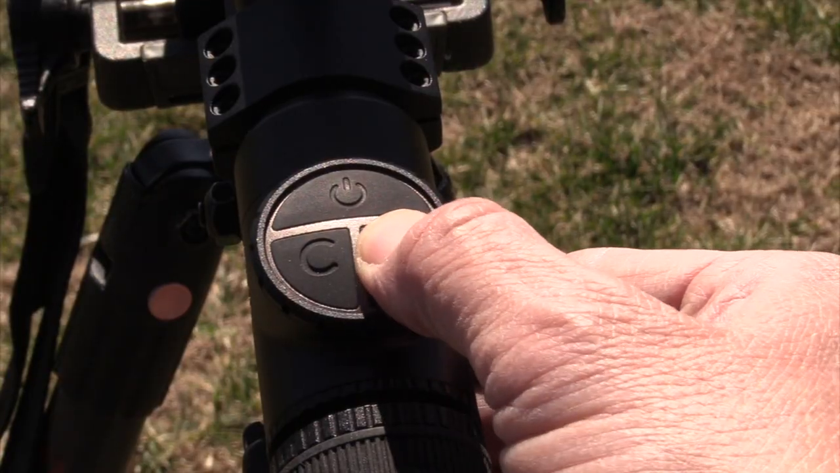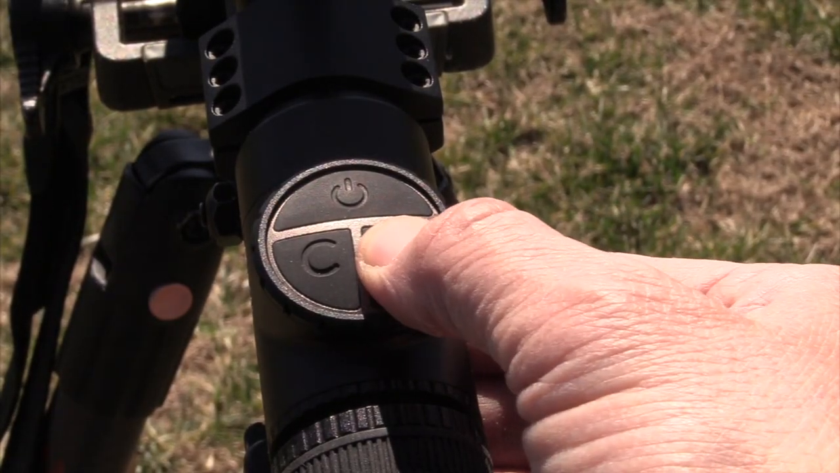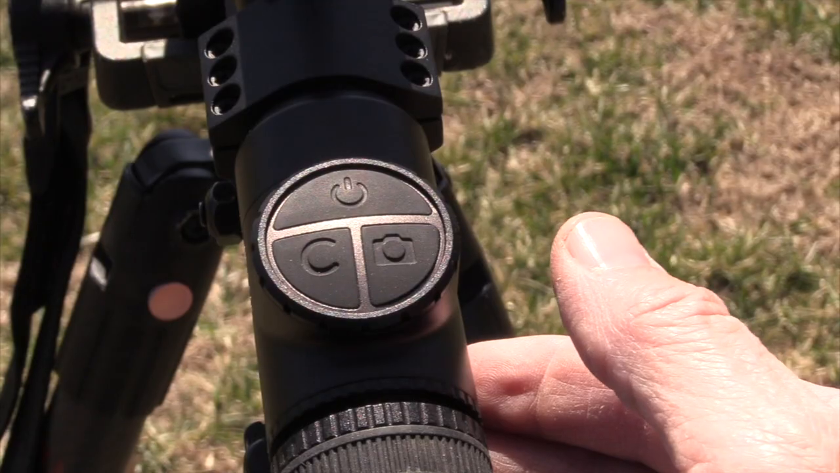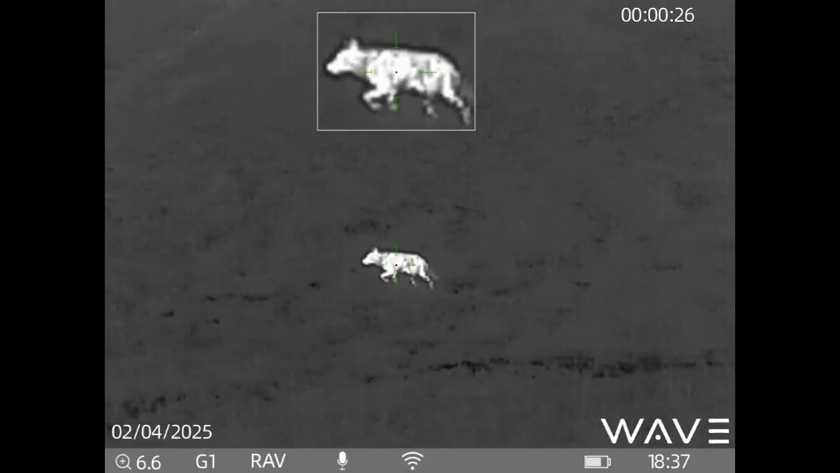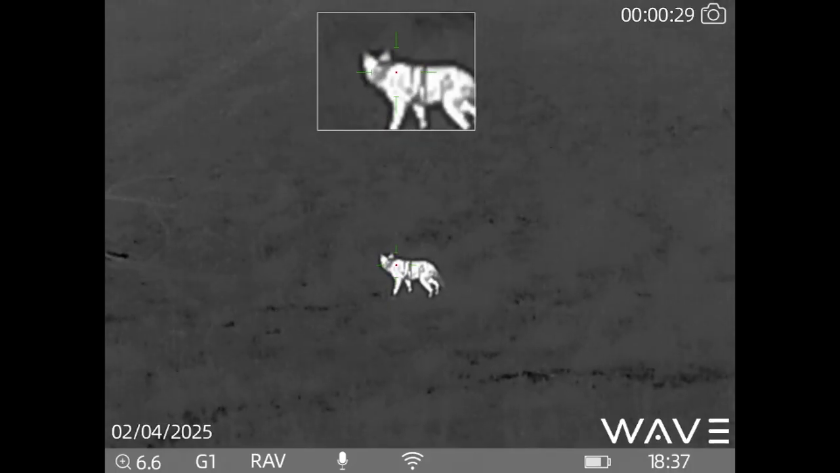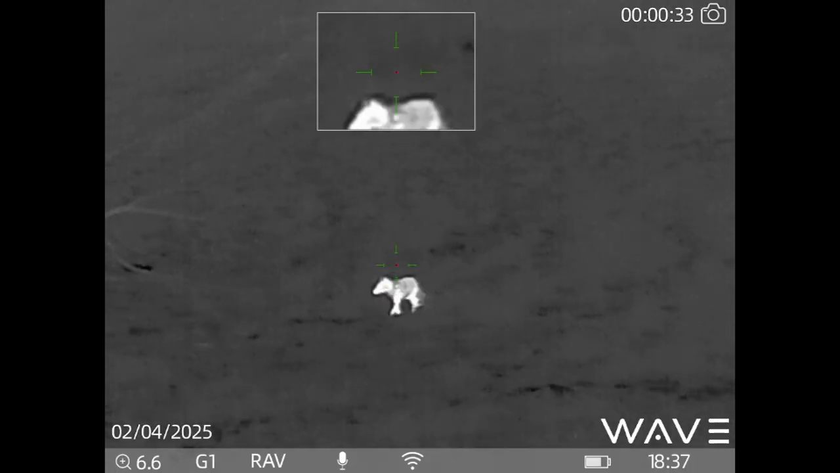And then of course this button with the camera on it, it is to record pictures or video. Push and hold to start the video, push and hold to stop the video. The ATRIS 335 is loaded with features, one of which is the picture-in-picture mode. Now I'm going to show you how to access all the different features.